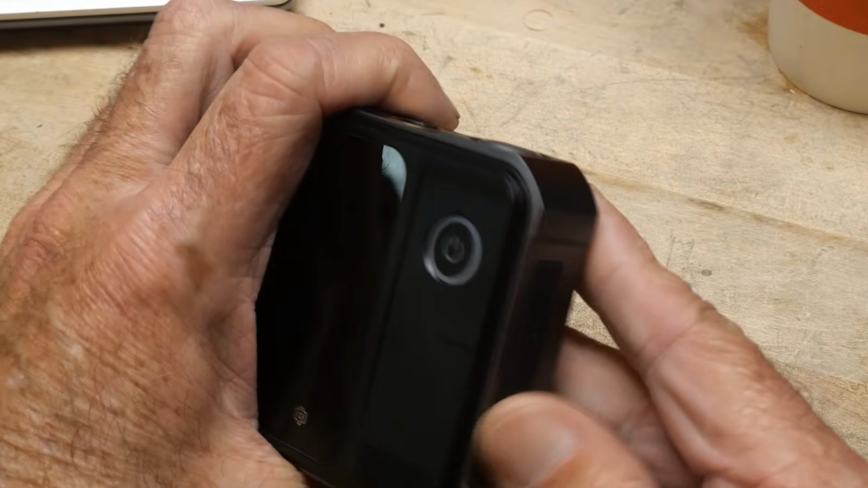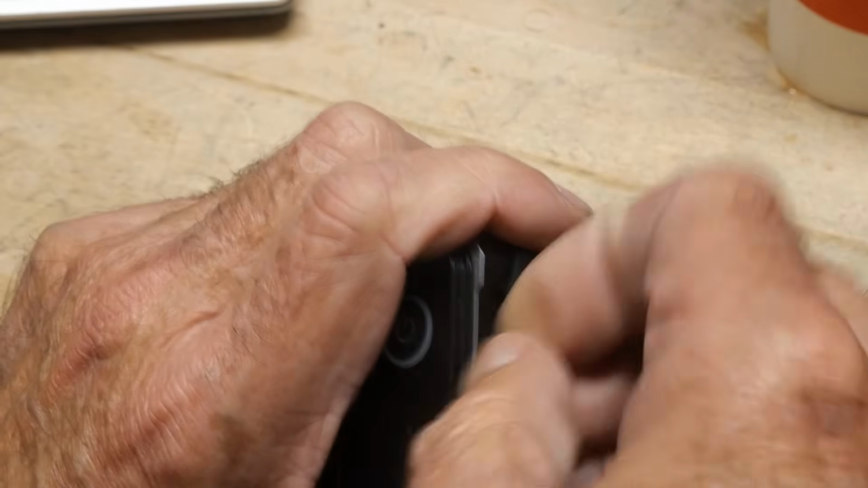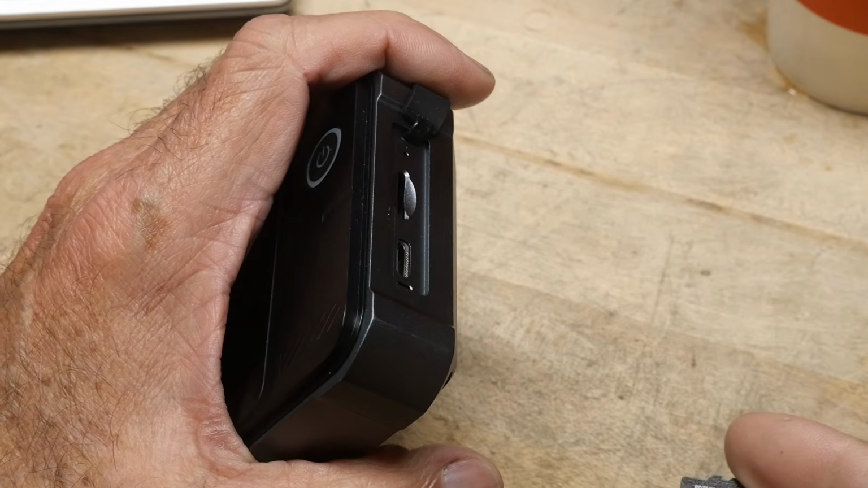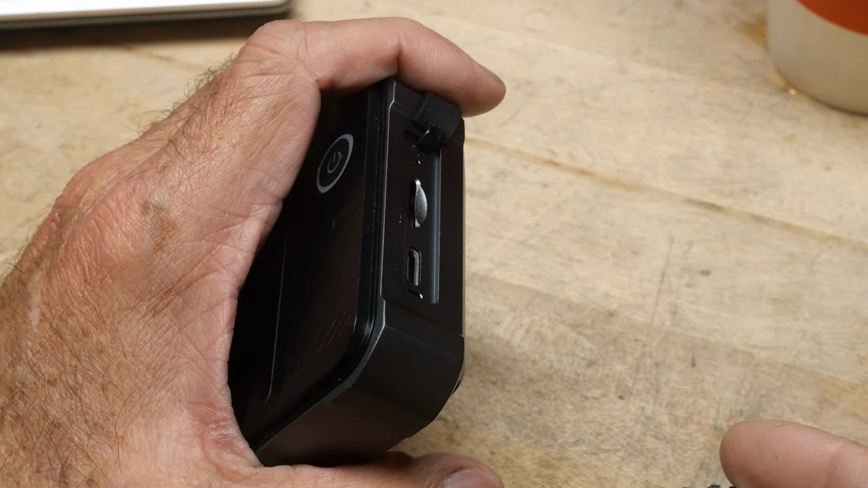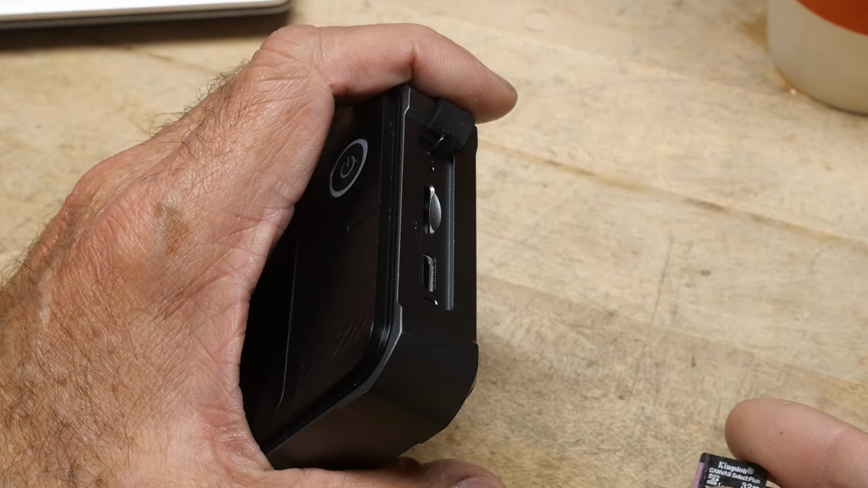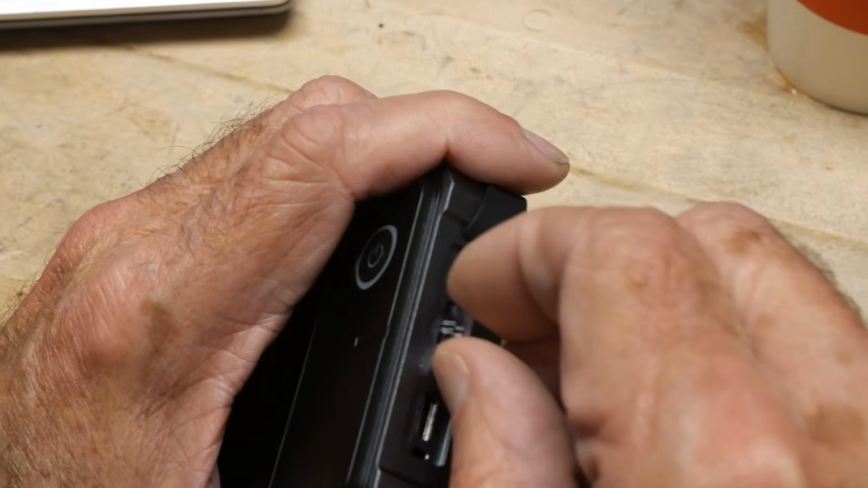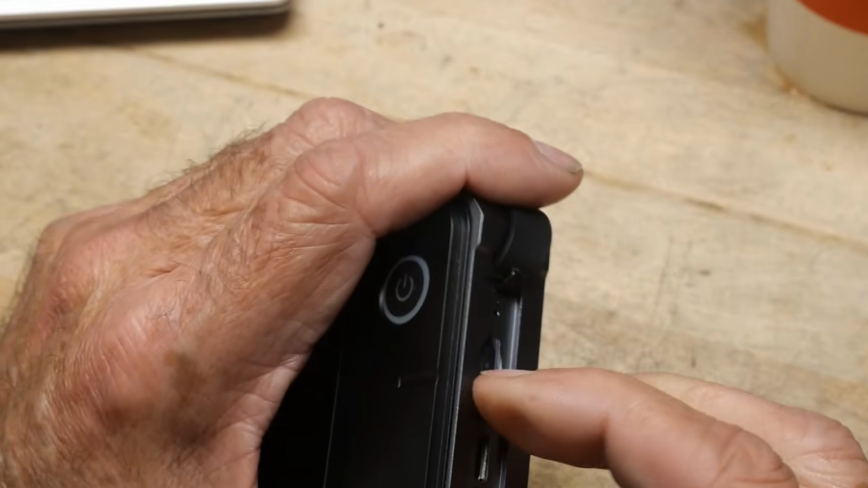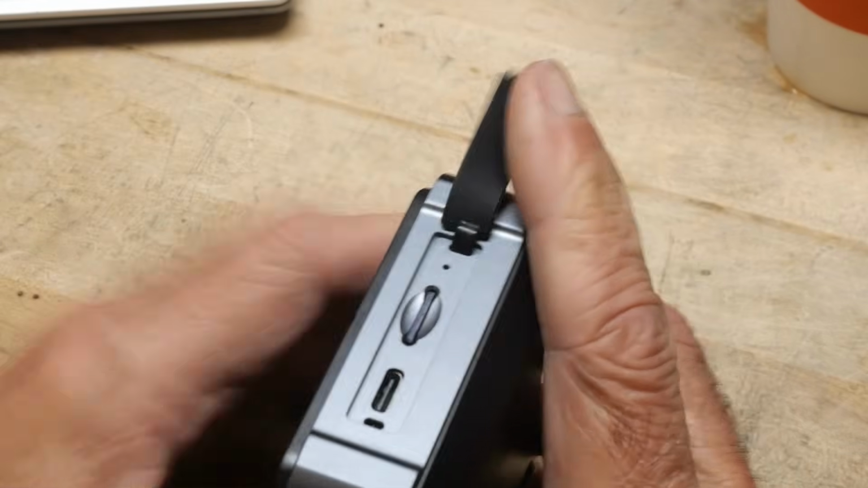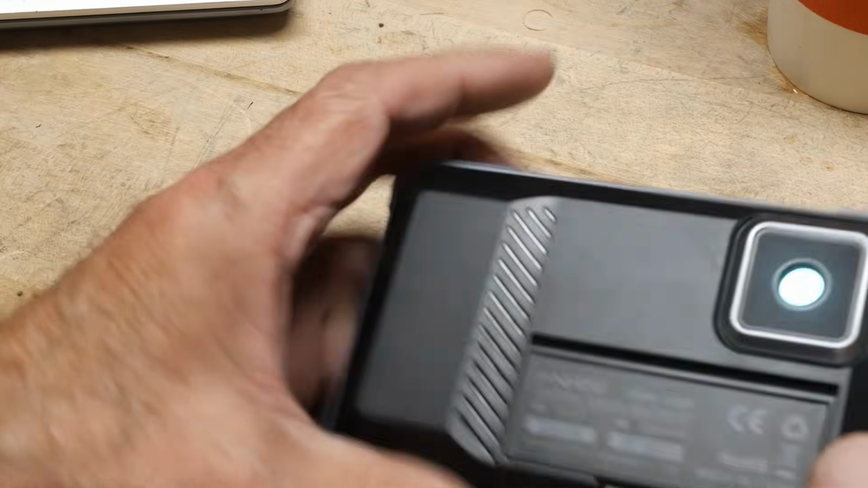Just for grins, let me see what kind of SD card they gave us. Comes with a 32 gig. All right. Oh, wait a minute. And a Kingston. Wow, a Kingston. That's amazing. If it is, it's not a fake. It's a good brand name. Oops, let me put this in the right way. There we go. Oh, I hate these little things. You have to get them pushed down just the right way. There you go. It's got a little cover. Place for tripod. Yeah, okay.